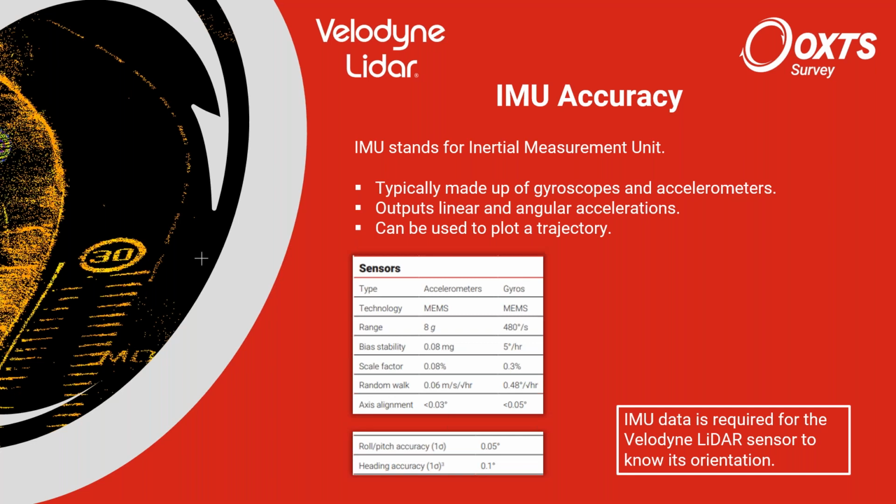The IMU is essentially, you can think of it as a collection of gyroscopes and accelerometers measuring angular rates and accelerations on each axis, 3D axis, and it's going to be outputting these, and they can be integrated to give you velocities and integrated again to give you a trajectory.